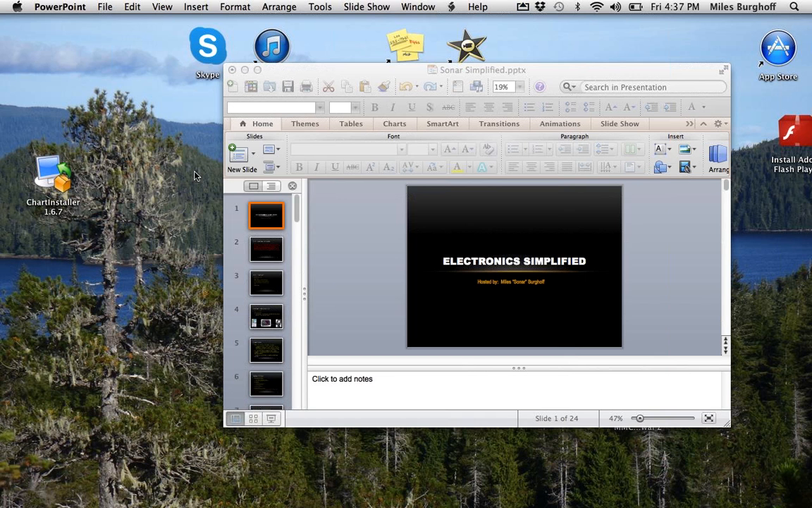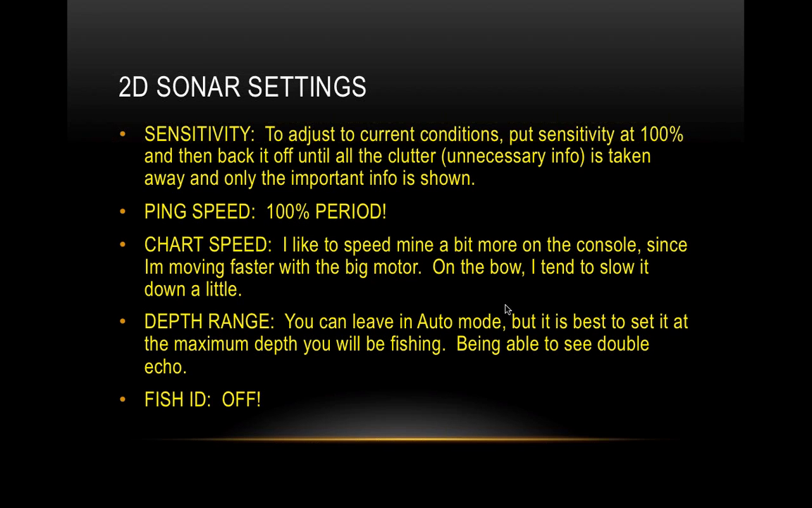But anyways, chart speed just controls how fast the chart scrolls across your screen. And when I'm idling or going on the big engine, moving from spot to spot, maybe doing a slow on plane, back and forth, a Z pattern to find some areas, I want that moving fairly fast because that means that's the most recent data.